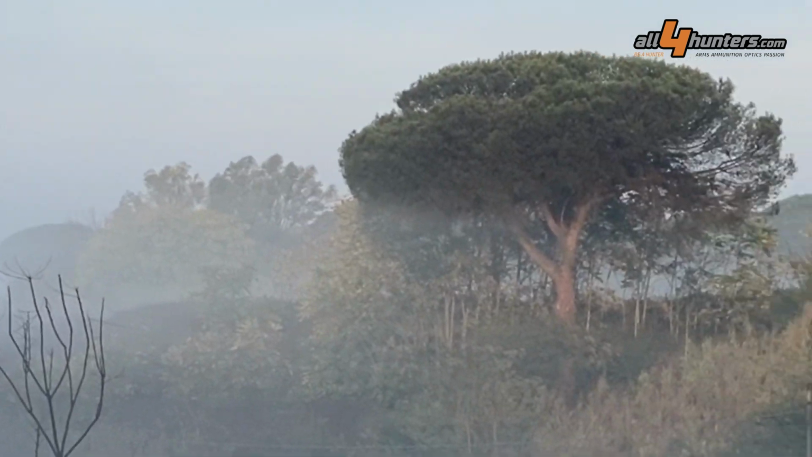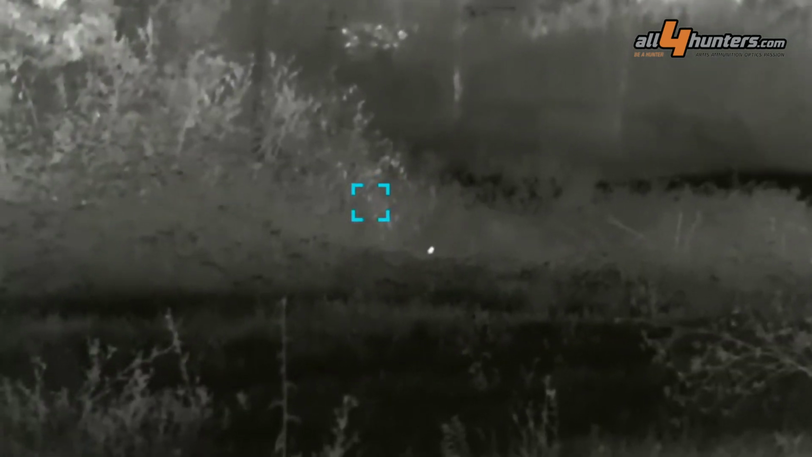I was really impressed with the performance of the Gecko with fog. In this clip, we can see that in this valley at daybreak that is covered in fog, with the Gecko, I was able to see a very small bird that flies away at the end of the clip that would have been completely invisible.